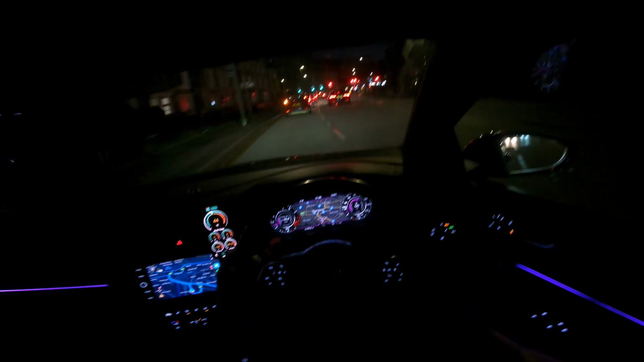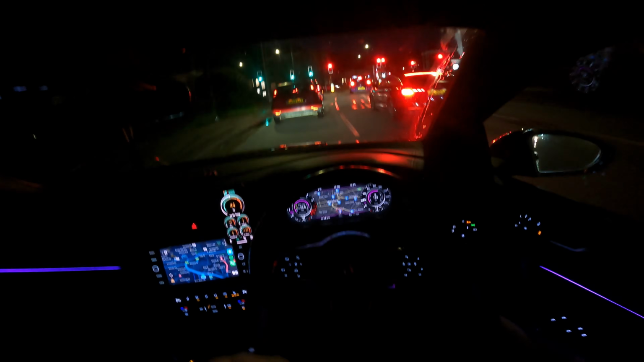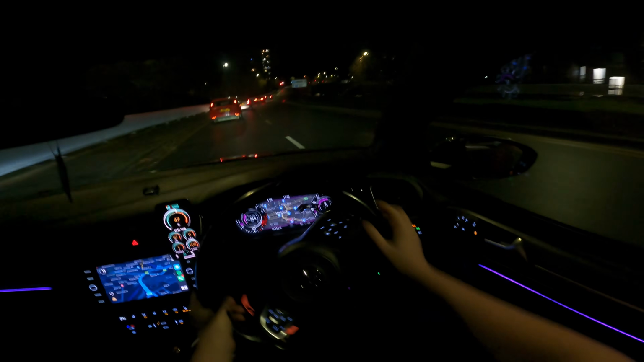So just, do you know what, I love the burbles because they don't go on forever either. You know, like most remaps, the burble maps just go on and on and on.